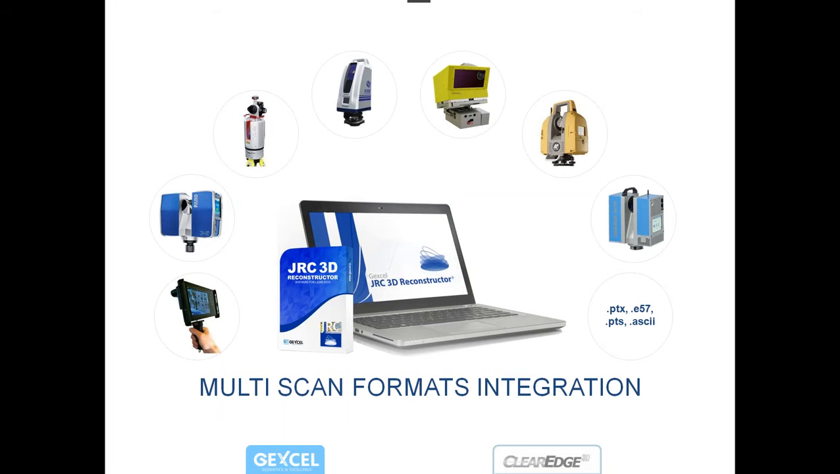The first key point that I want to emphasize is that Gexcel Reconstructor has the capability to handle the raw data format from many tripod scan or handheld scan, and of course we are also able to import and handle standard formats like E57, PDS, or PDX file.